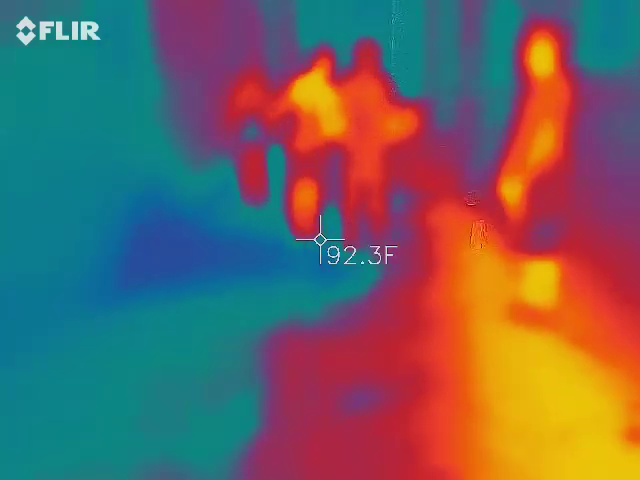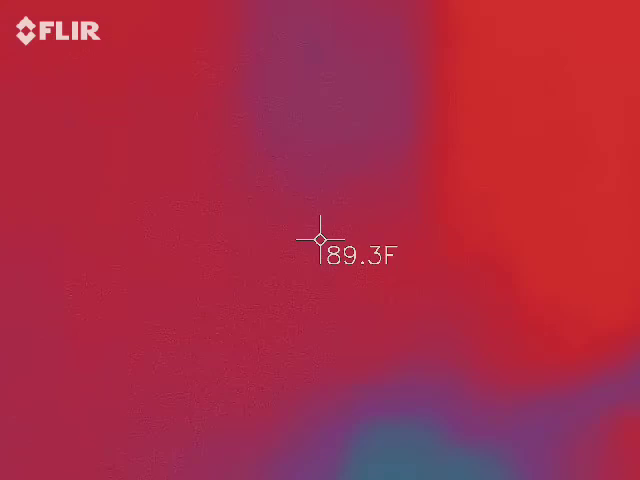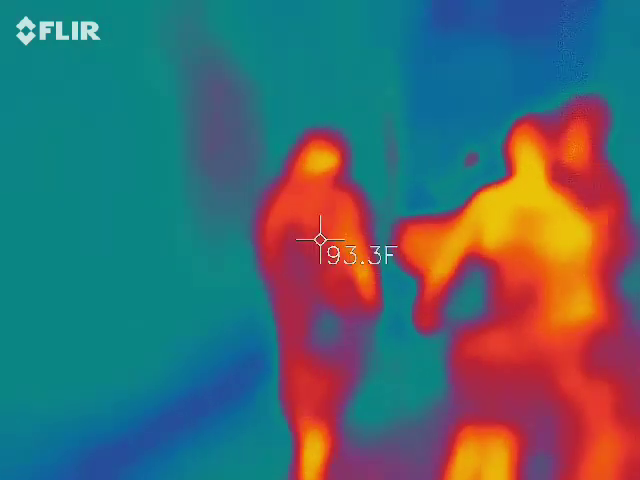See that half wall right there? Shoot some pictures of that wall and above it. That's where we've gotten some weird things in the past. Sorry, I know it's pretty dark here.